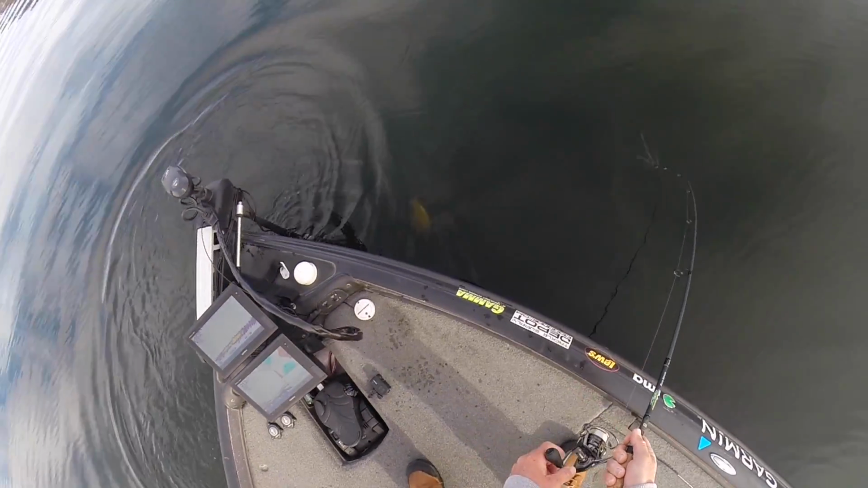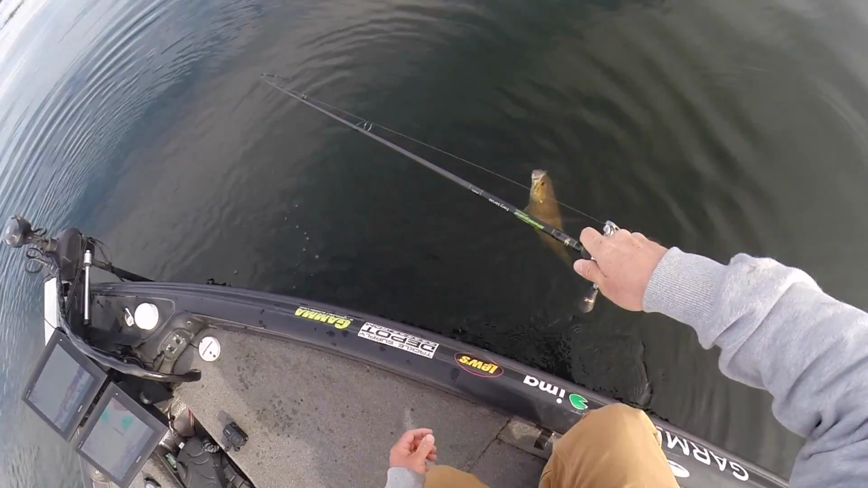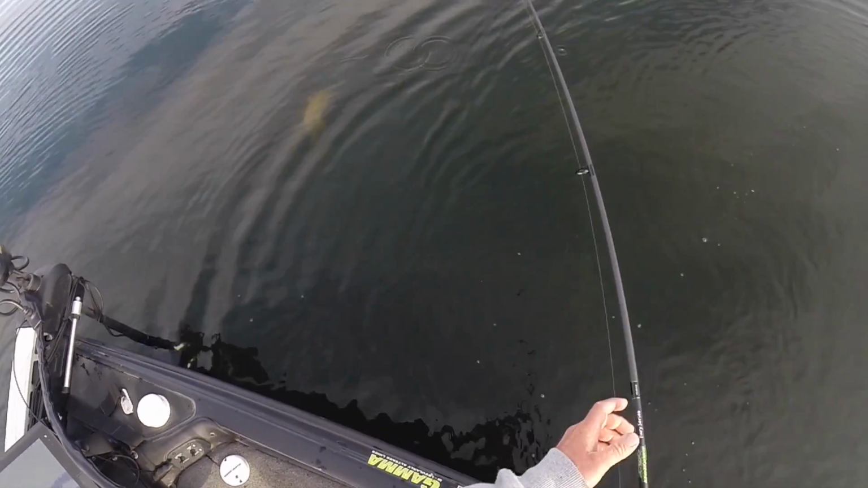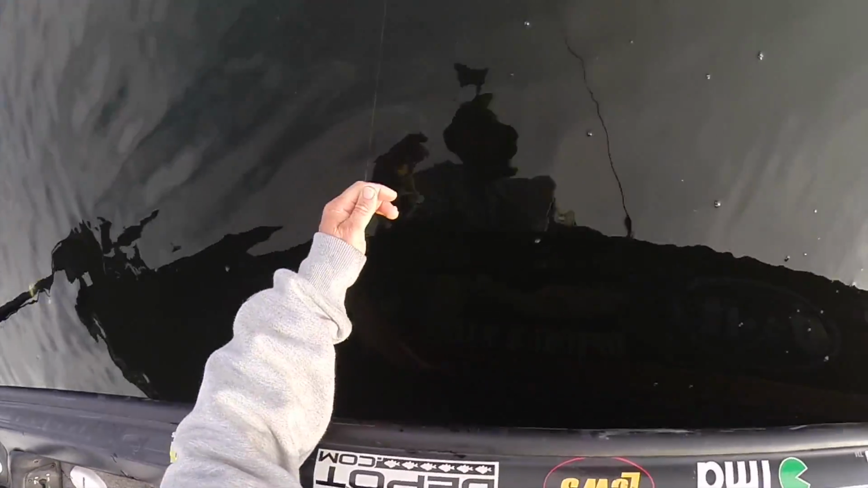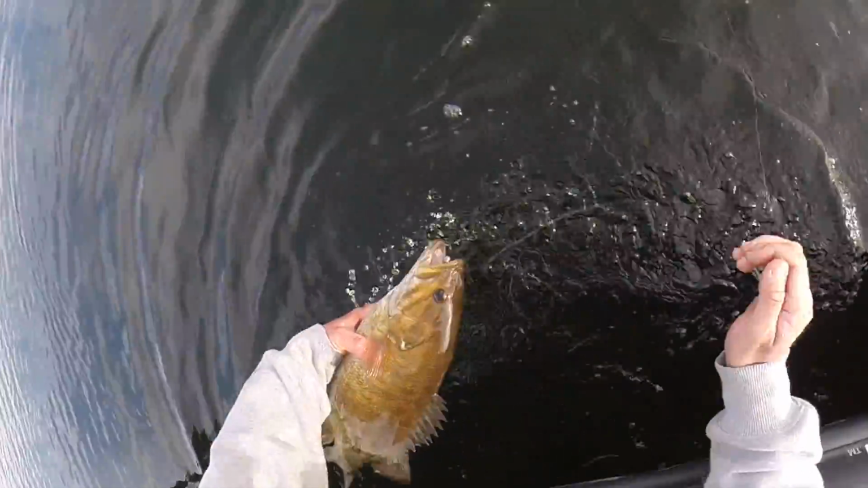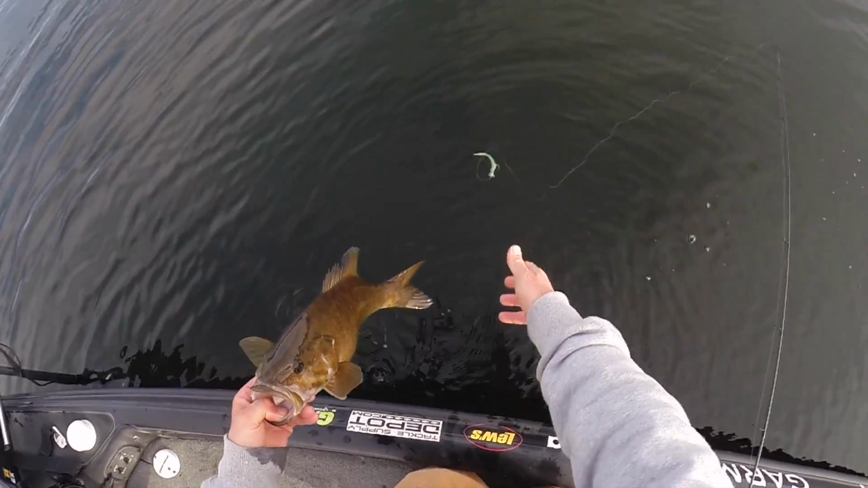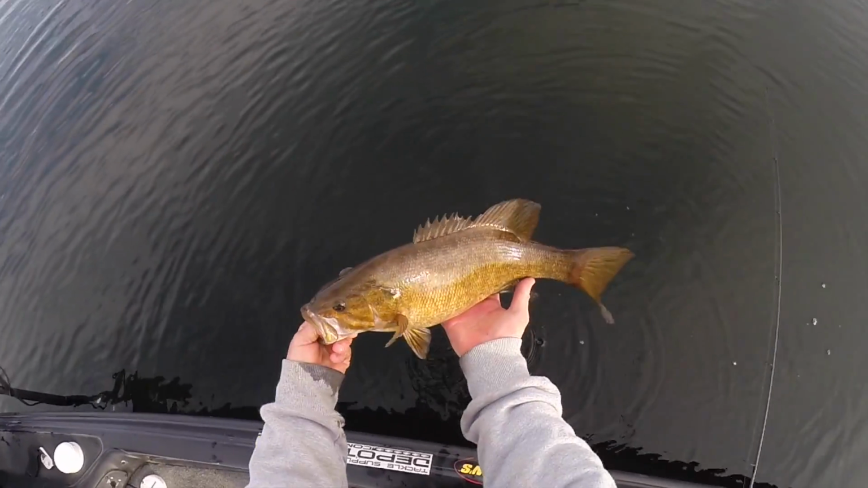Get away from that trolling motor. Boy oh boy, that was an awesome mark. There's more down there too. What a football, man. That's a big smallmouth. Hooked perfectly. Man. It's 4.5 easy. What a fish, man.